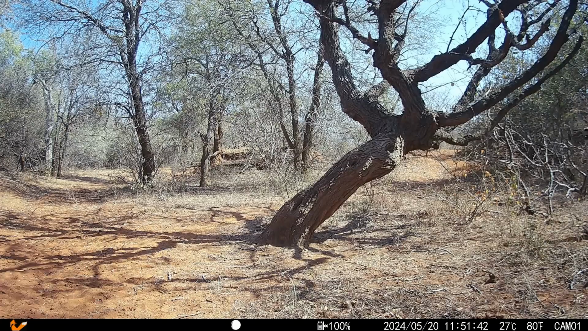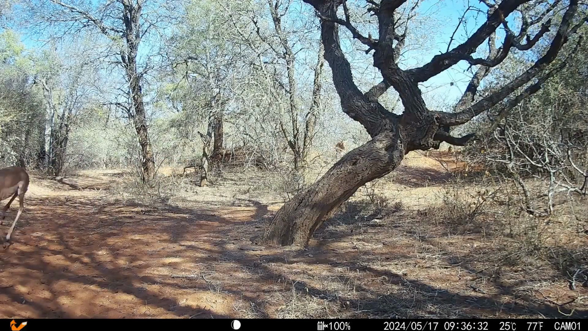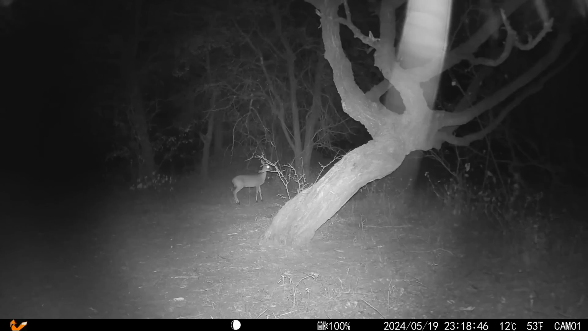Sharon's camera also beautifully captured the impala rutting behavior displayed in early winter, as noisy, adrenaline-filled rams chased the poor females around throughout the day and night.